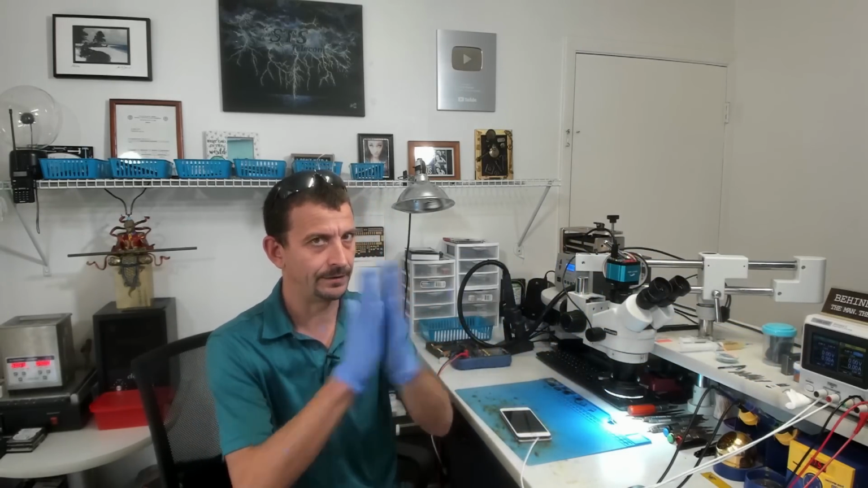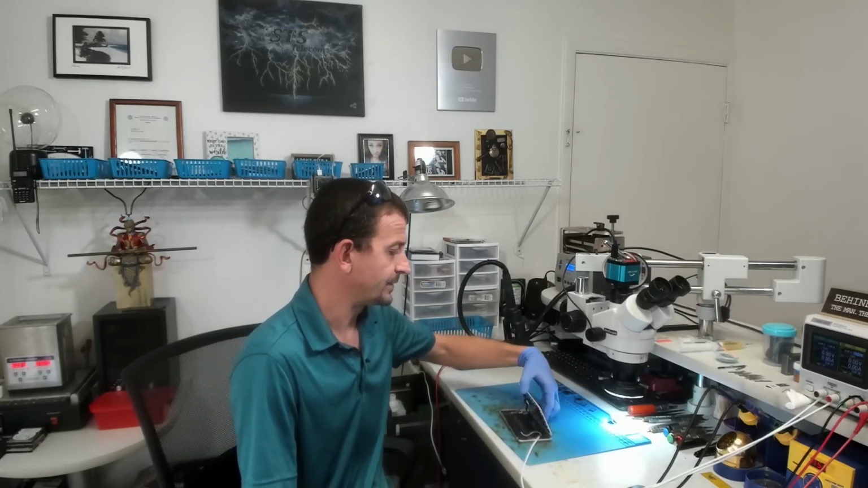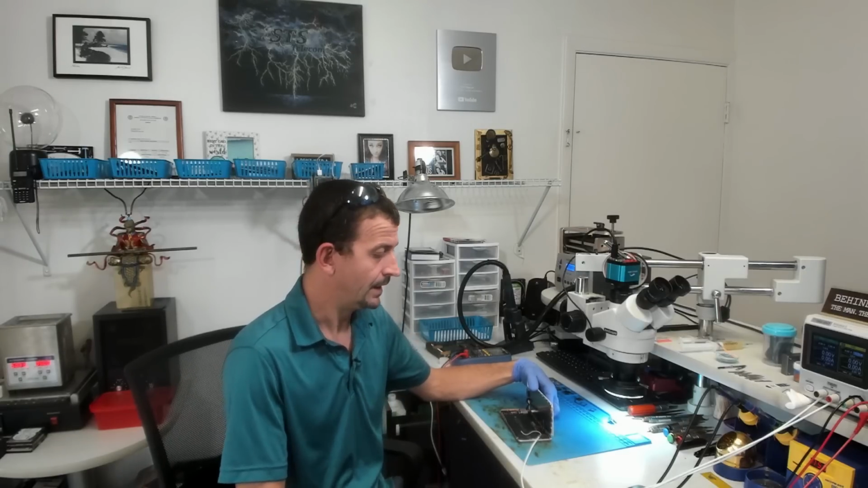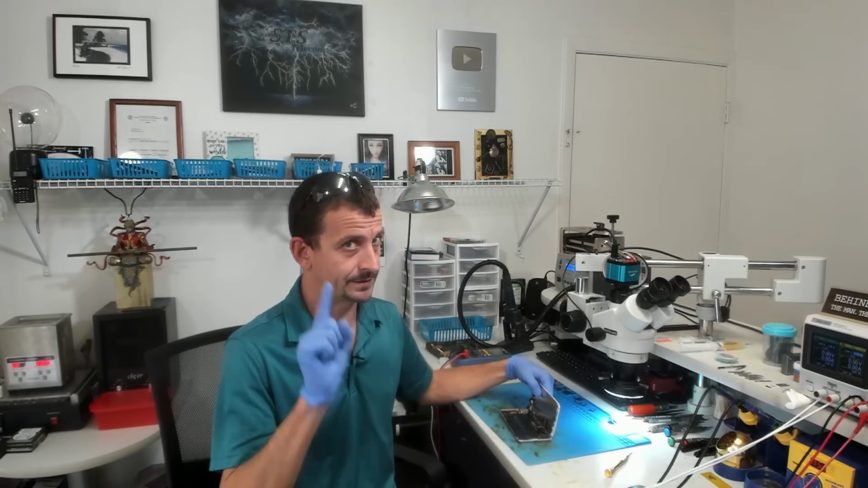and what this means is that we have a direct short to ground on a main power line, and this being an iPhone 7 Plus, this is almost absolutely, positively going to be a short to ground on VDD main. So I'm going to go ahead and get the board removed from this thing because that is absolutely step 1.